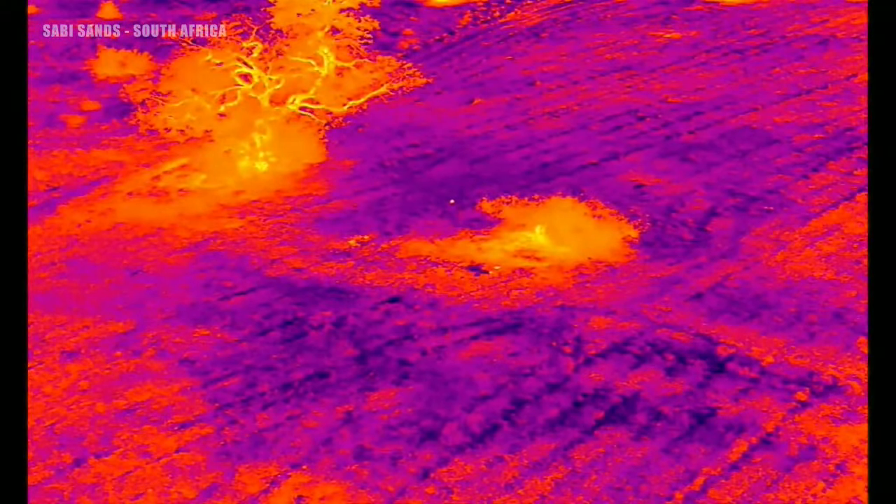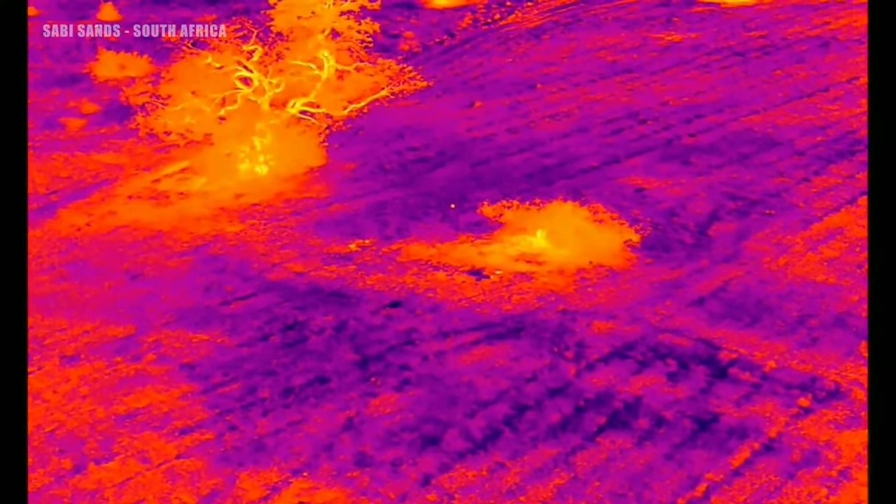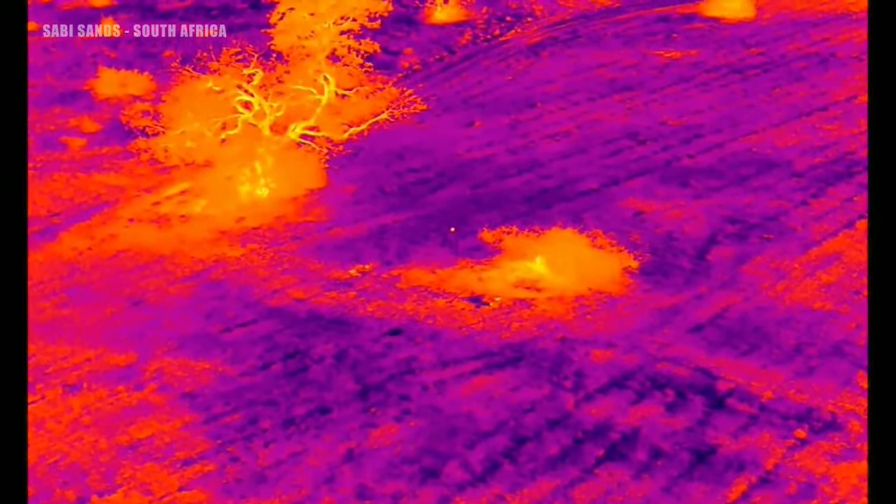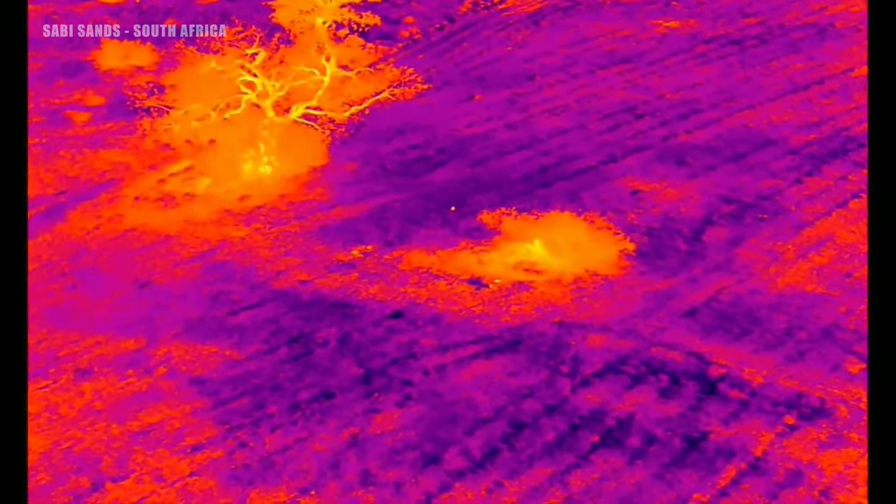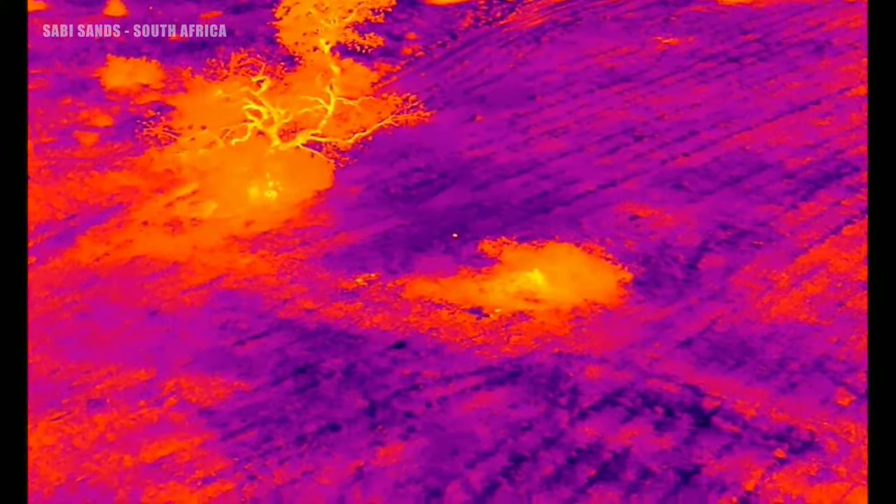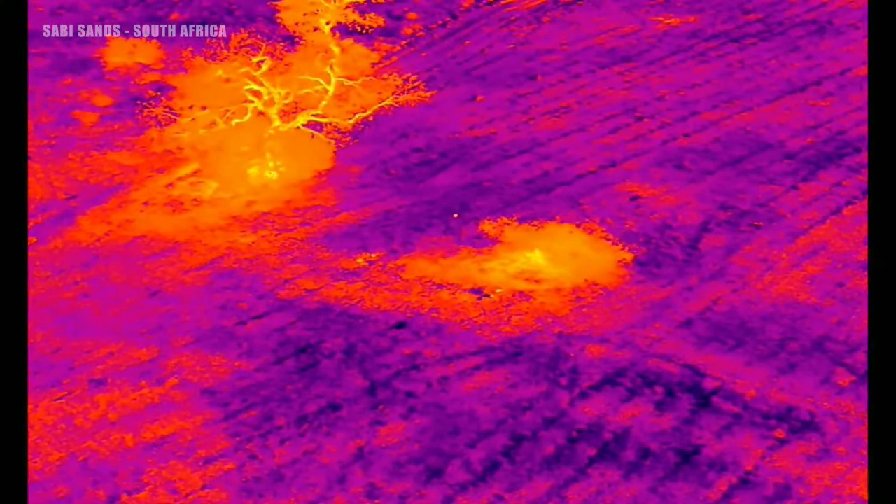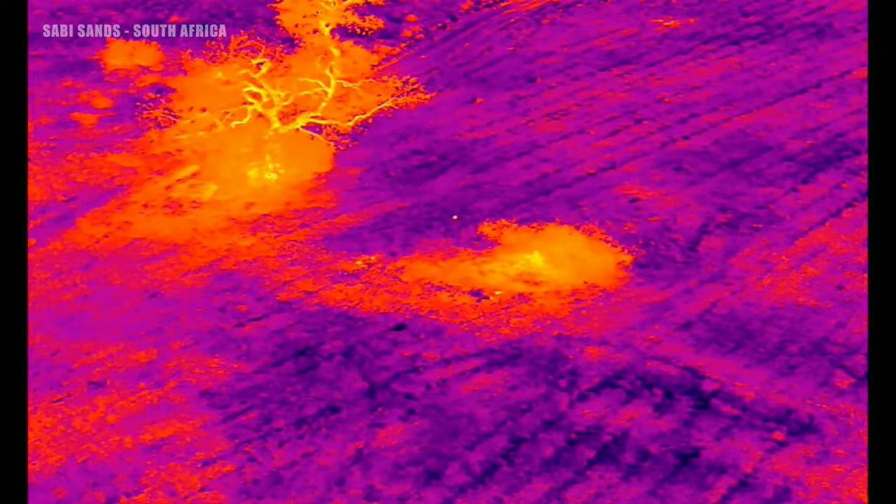So we are back in action now. We have our batteries in our drone and we're ready to go. So we're now in a slightly more open part of quarantine where I'm hoping we can see some more spots that we find interesting. I was interested in that spot. It's in the center of the screen right now. But I see other spots around it. I just can't tell if it's part of the tree or it's other animals.